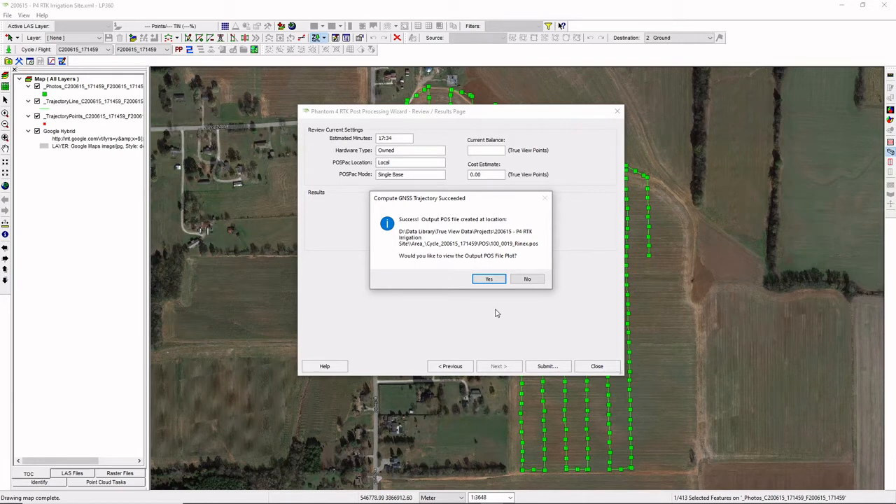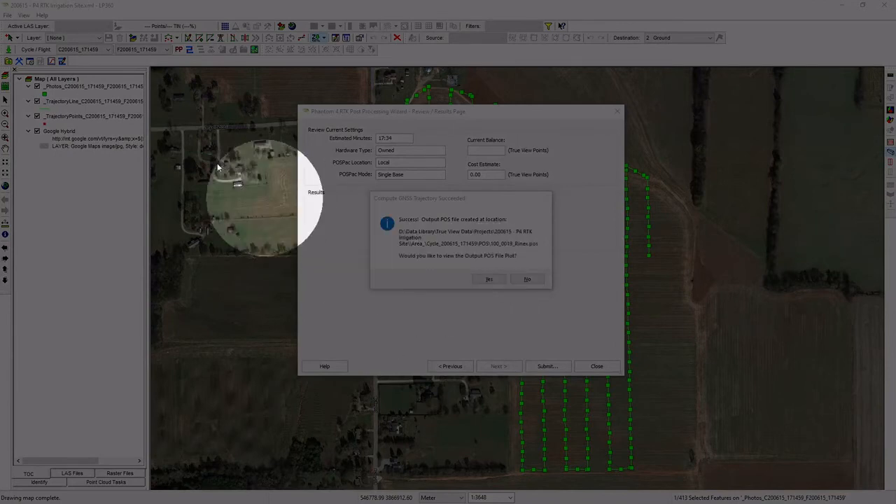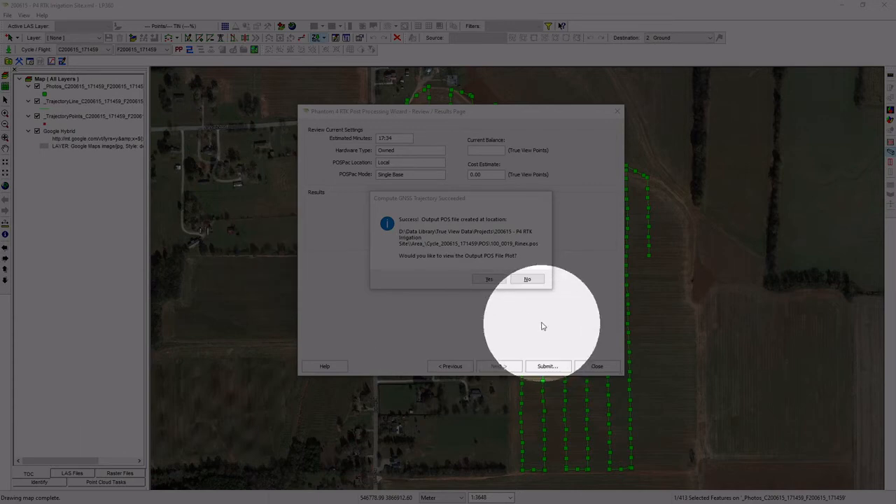Now, it's always recommended to review the results that we have gotten from the post-processed solution. So we can look at that as a plot of the quality, essentially the accuracy of each of the individual photo centers. And we can access that directly here. Or if we want to review it later, we can on the True View toolbar up in the upper left here, there is an ability to just bring the plot back up. But we'll go ahead and check it now.